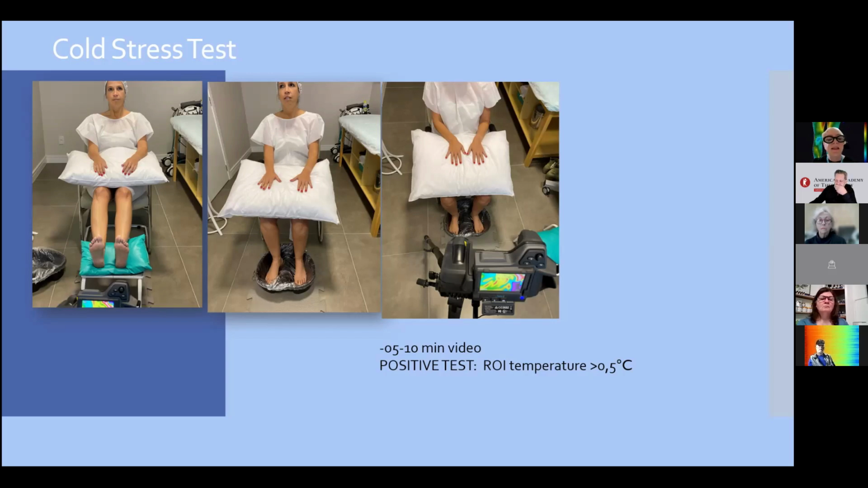We can see the physiologic response. When we cool one segment, we have a cooling in another segment. It's a physiologic normal response.